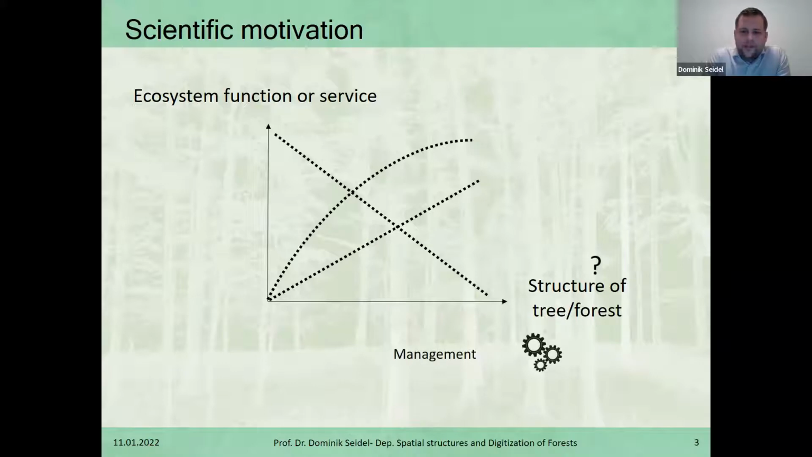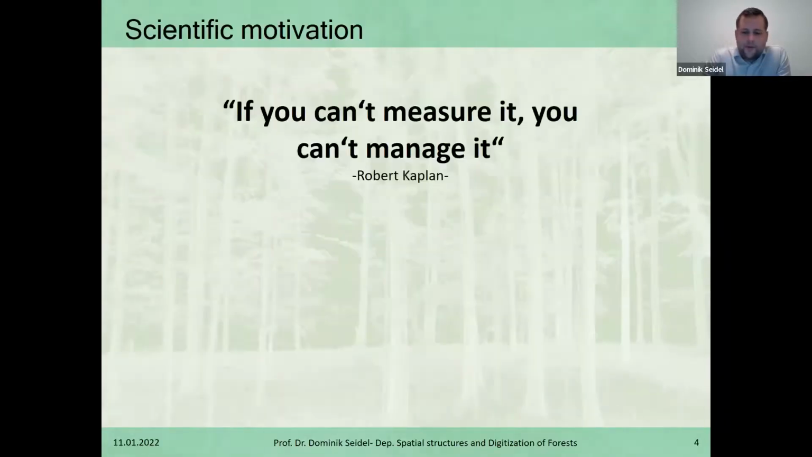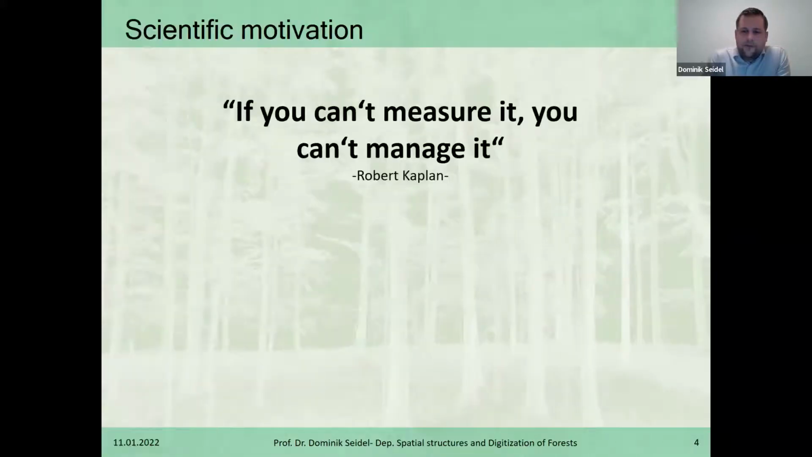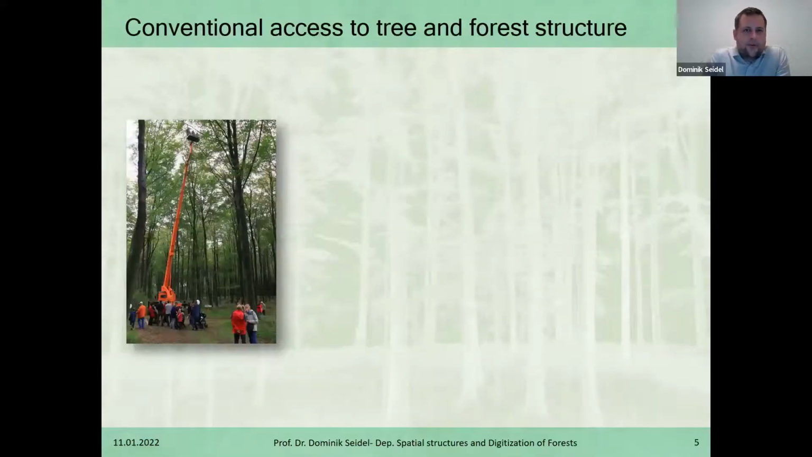And actually that structure is what we manage. So if we have an opportunity to measure this precisely and to manage it precisely, we should also be able to then manage the ecosystem function or service we wish to have from the forest. For that reason, we started out with addressing forest structure and tree structure. It basically comes down to that Robert Kaplan statement: if you can't measure it, you can't manage it. So the basic motivation lies right there in the wish to better describe structure and structural complexity.